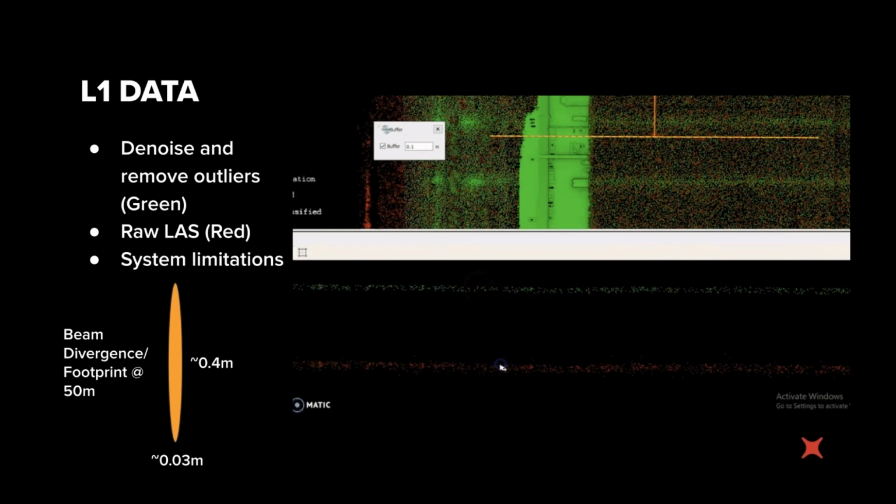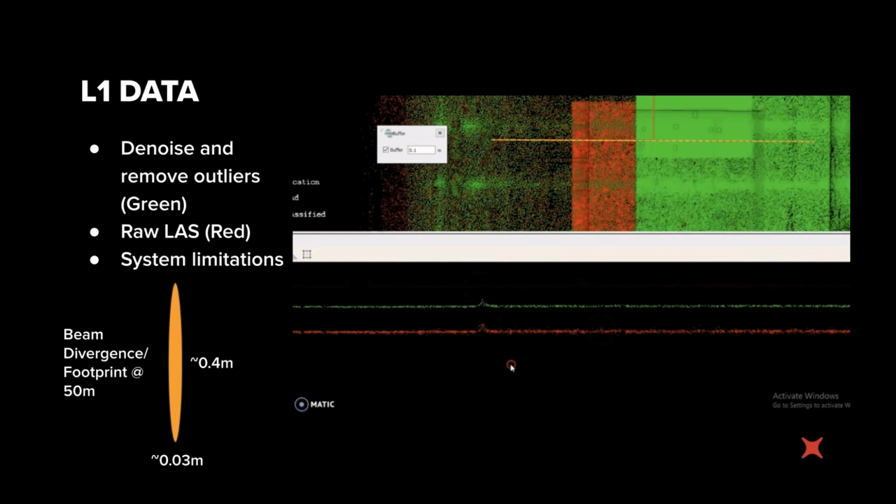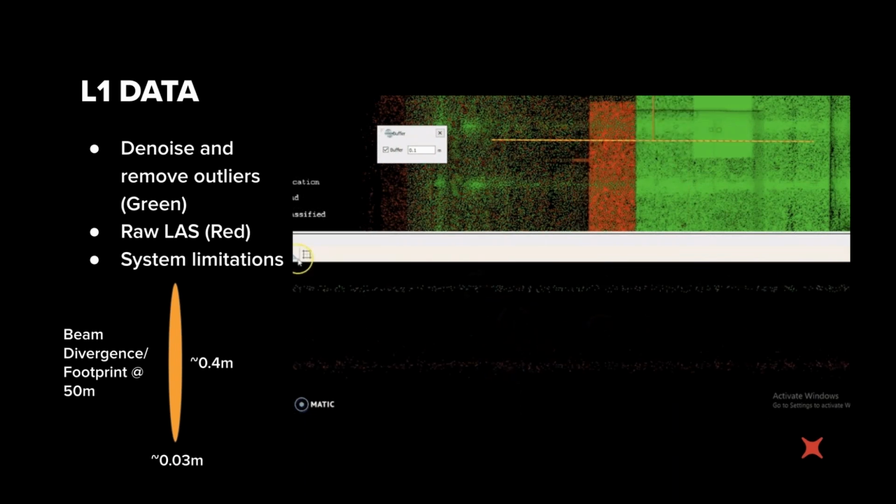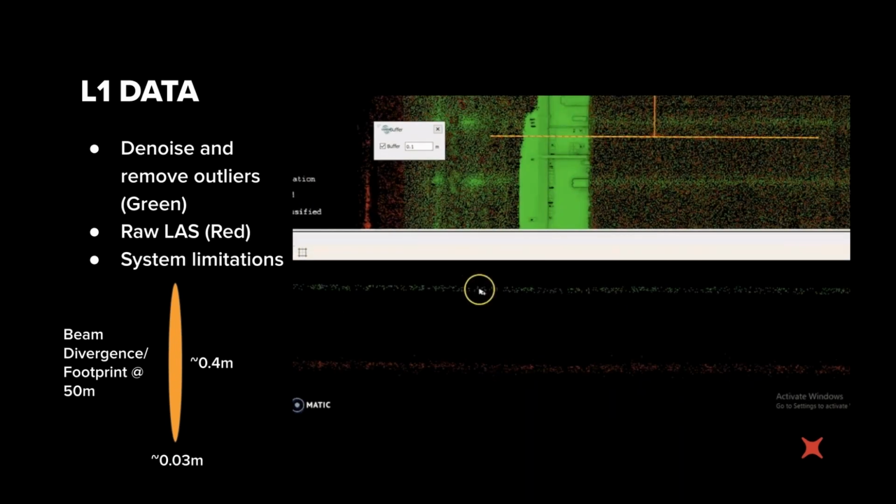So you might be thinking about the specification that Russell mentioned at the start, which was an RMSE of 50 mil vertically and 100 mil horizontally. Now, when you look at these data sets, depending on what the feature is that you're surveying, you can expect to actually see a wider spread in your point cloud cross sections than 50 mil vertically and 100 mil horizontally. Now, why is that, you might ask? It's due to the other specifications of these LiDAR sensors.